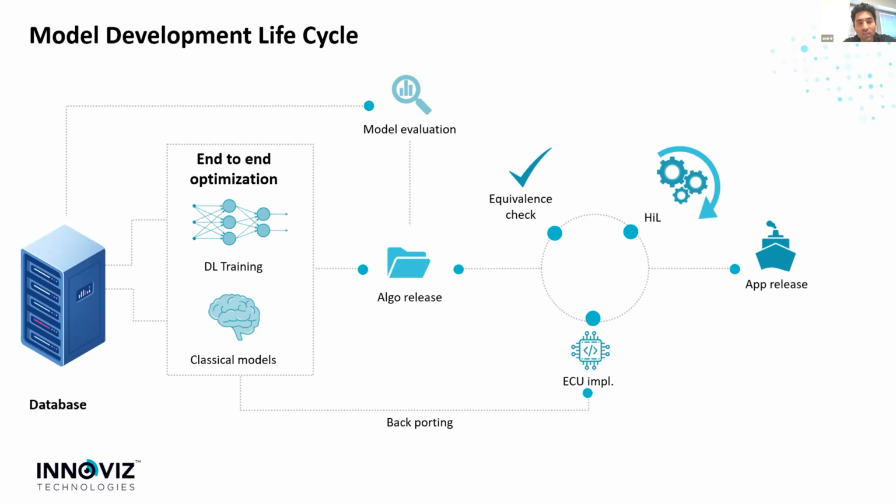So this algo release is being evaluated on a bigger data set, and just to make sure everything is intact, all the other features have the same agreed KPIs, and the feature that was under development is being improved. So after a few cycles, the algo release is ready, and then it's moved to the embedded team in order to deploy the algorithm.